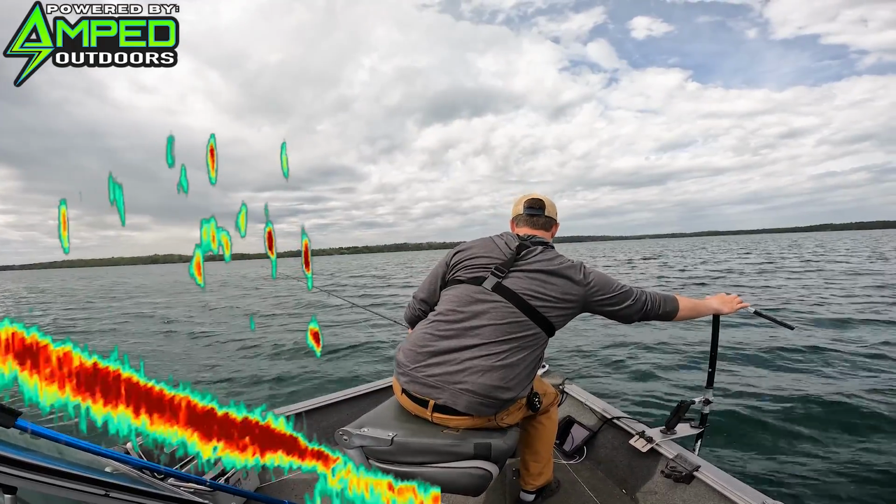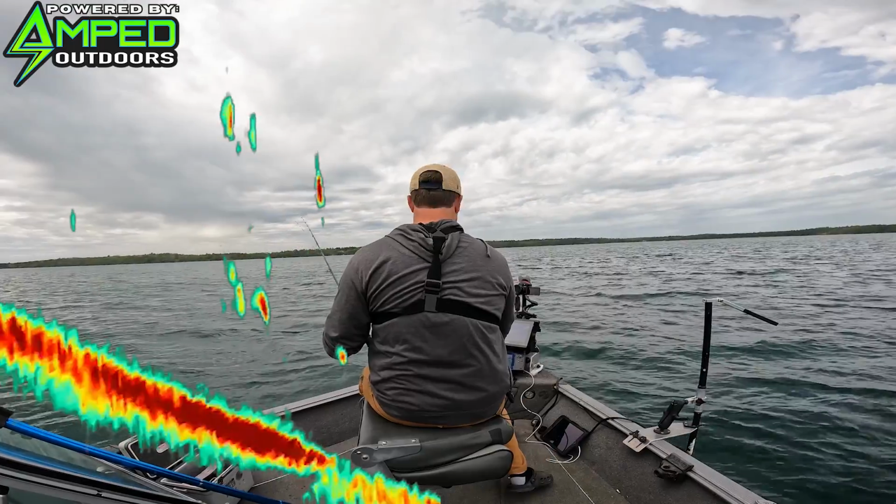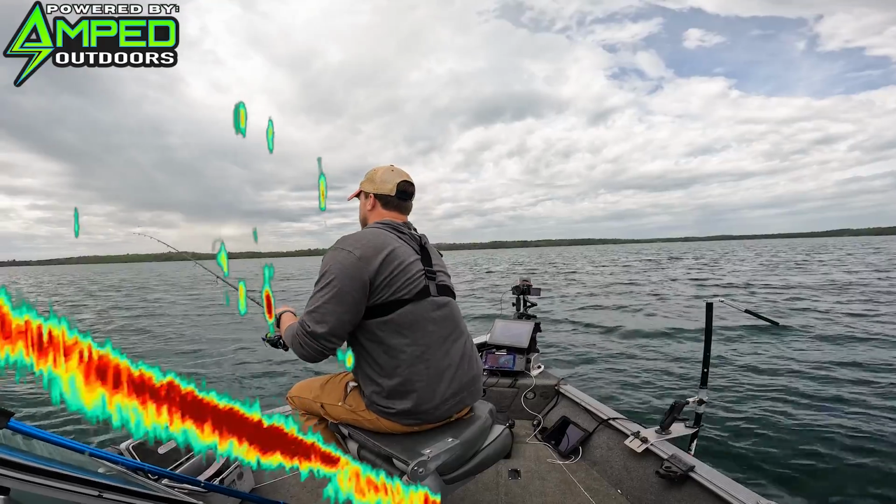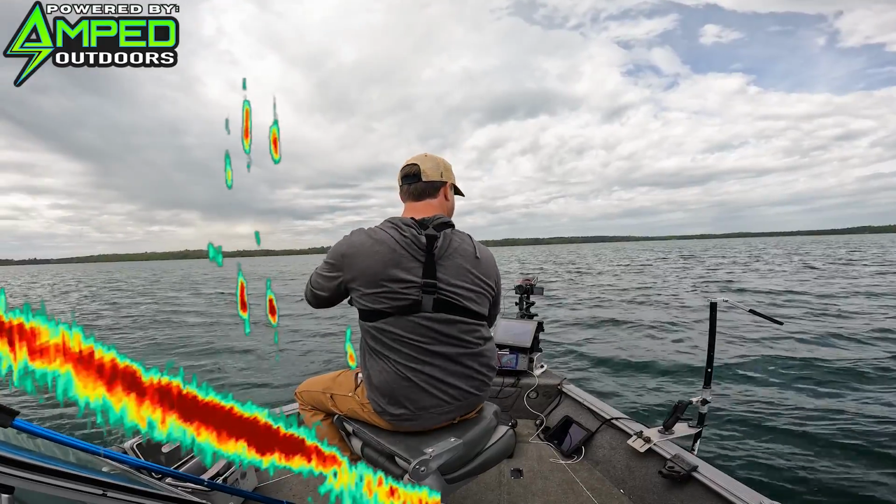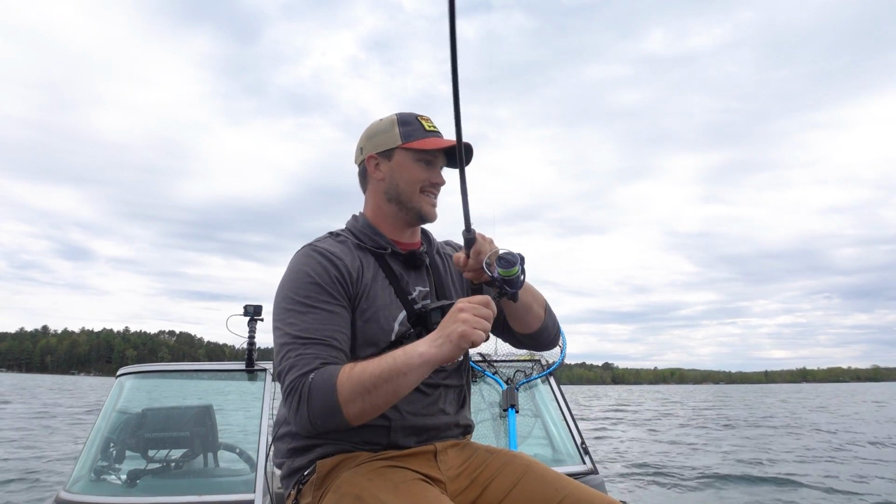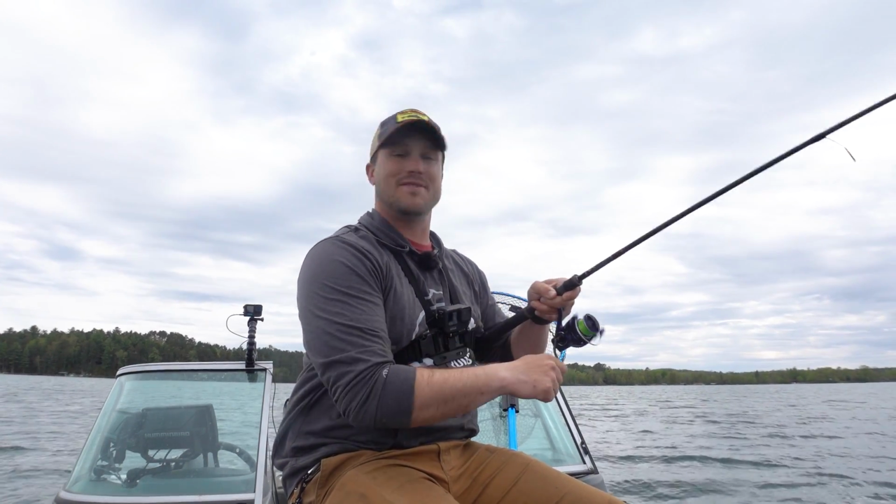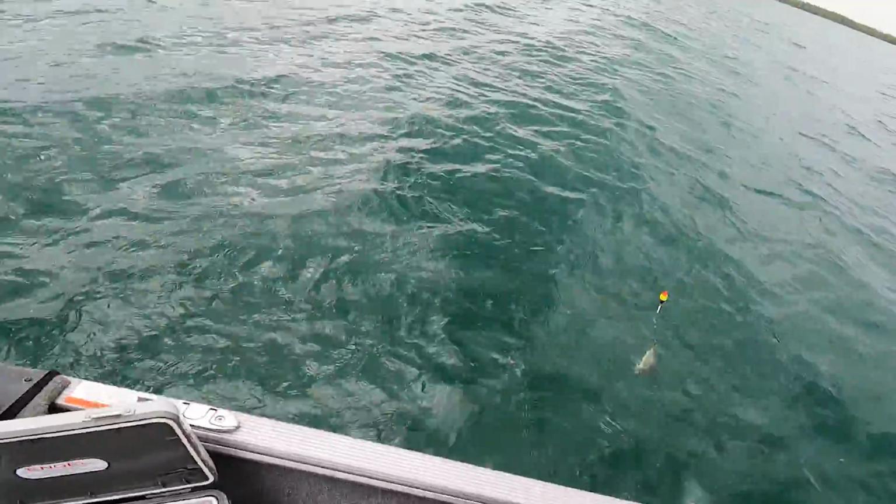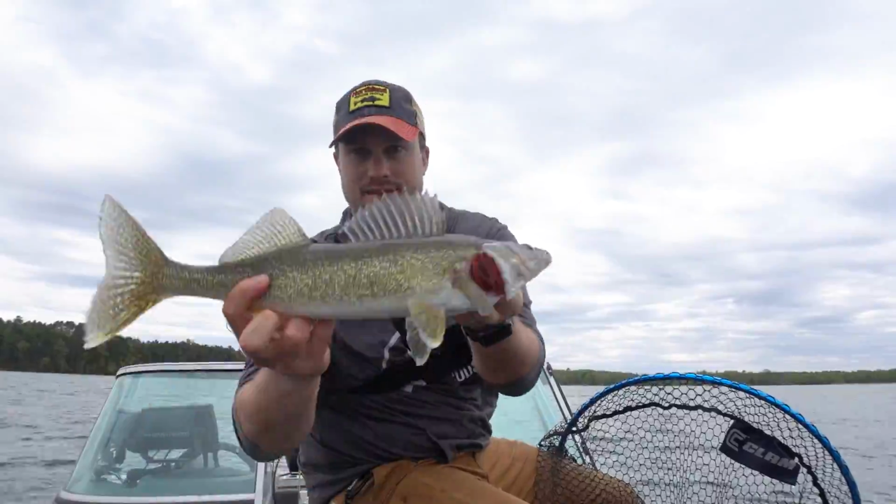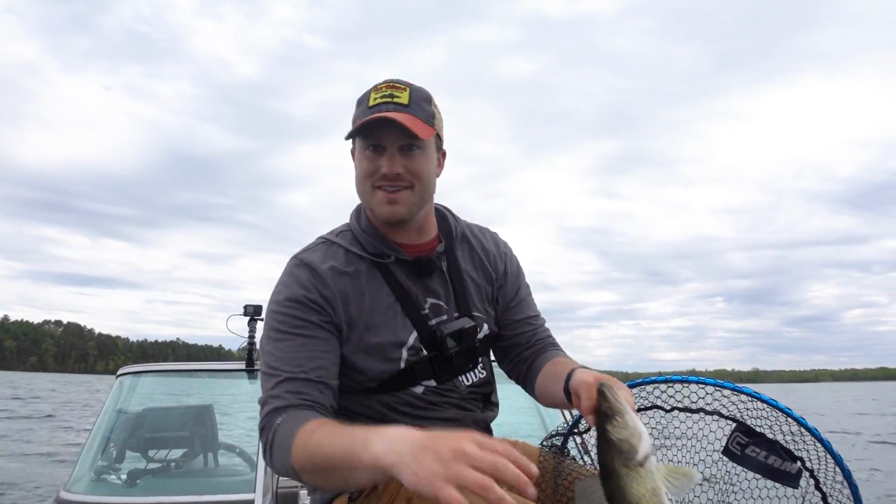You can see it hanging right in those fish. Oh, there the bobber's down. First cast, right on cue. You bet. When it works out like that, so nice, because more often than not, it doesn't. Nice little eater-sized walleye right there. There we go, perfect little eater-sized walleye. You can still see more out there.